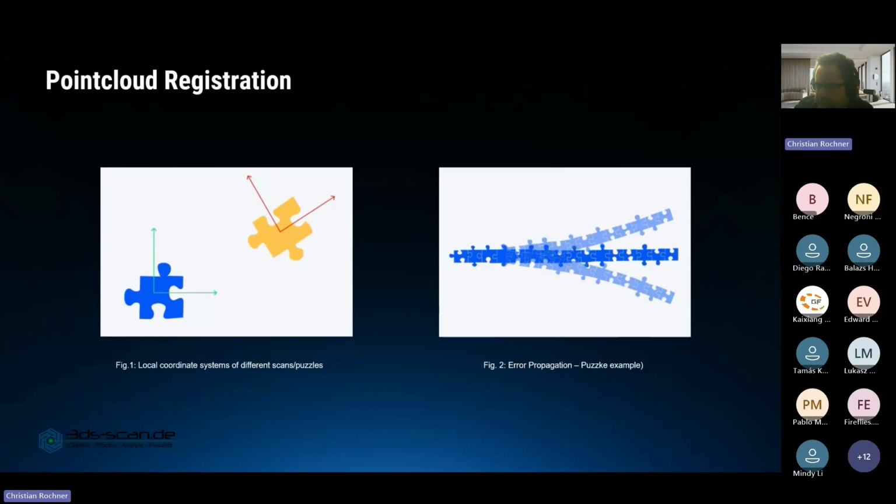So I think that's a very nice explanation of how this works. You translate and move one scan until it fits to the other one. That would be like a manual registration, and then you can go from there by using some automated registration like the ICP.